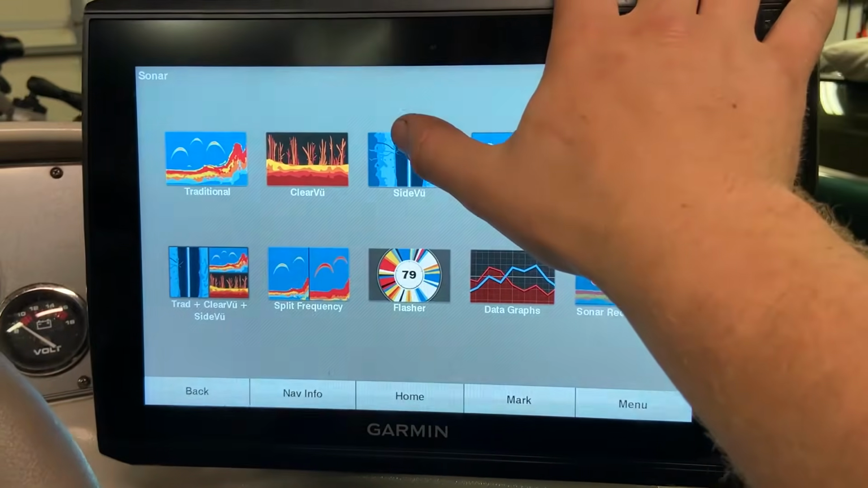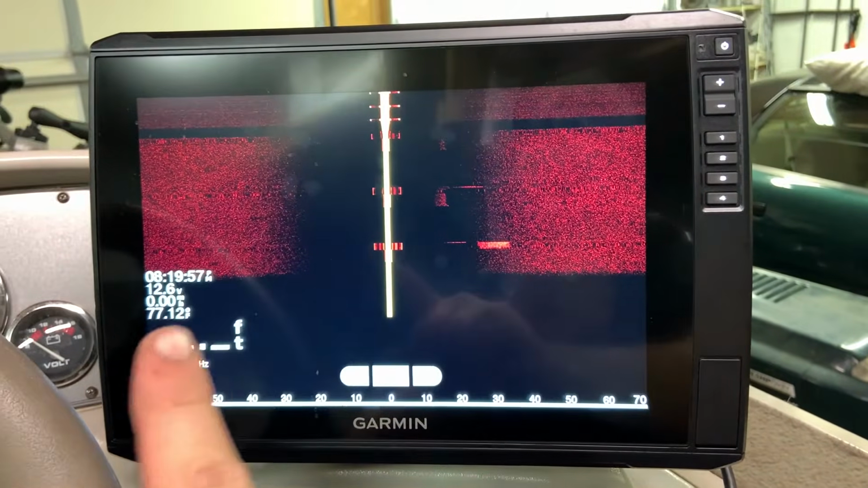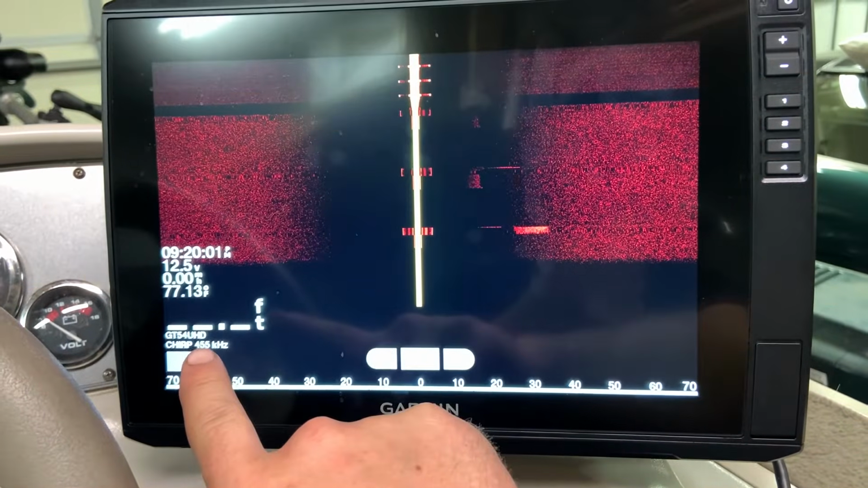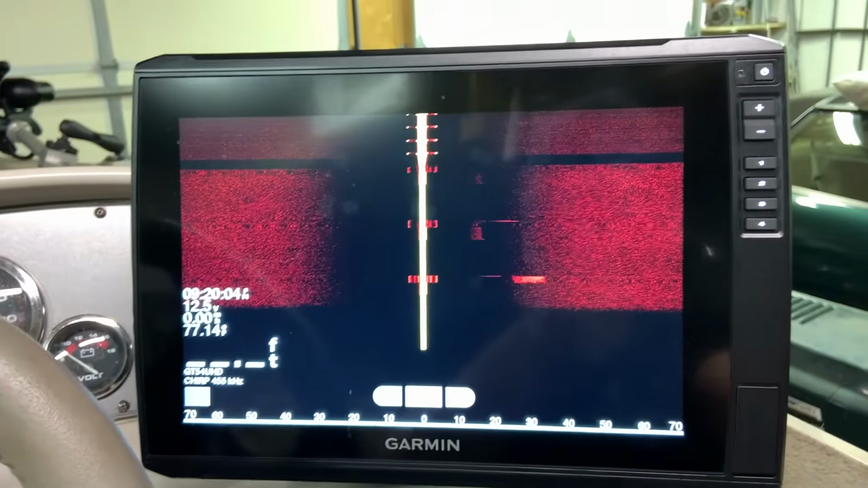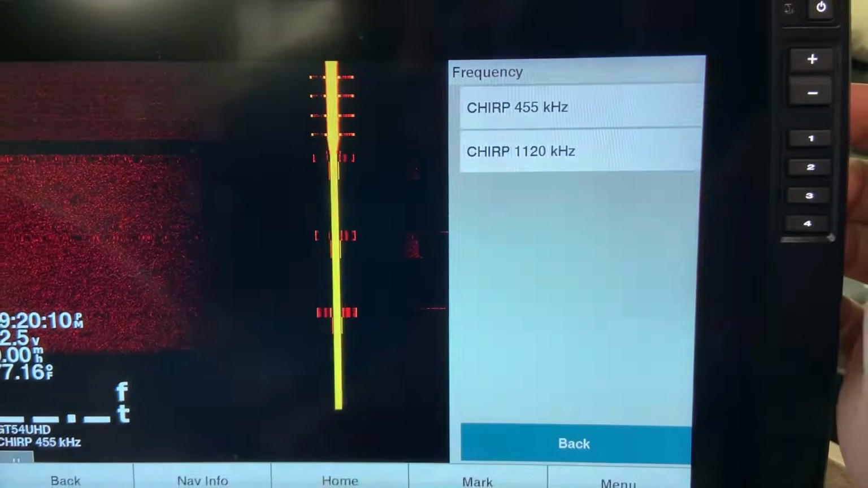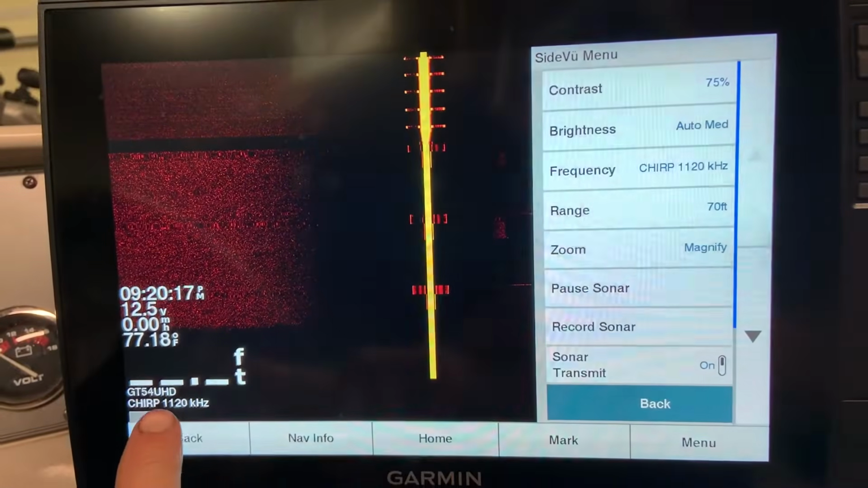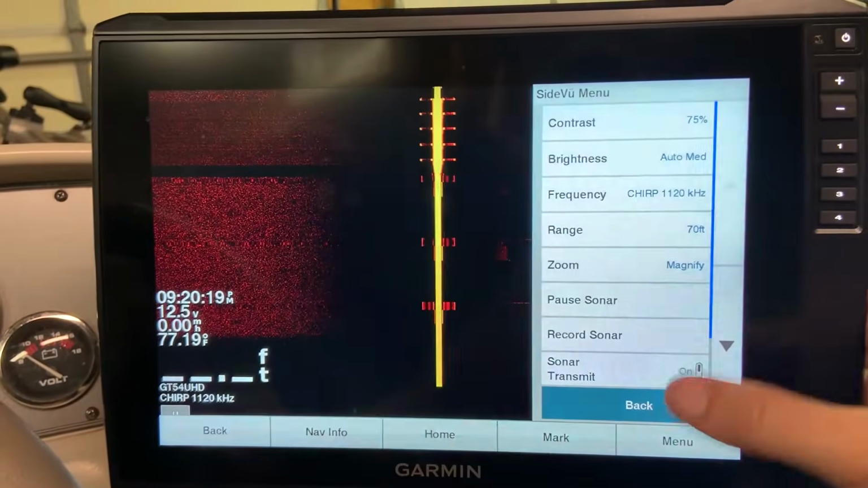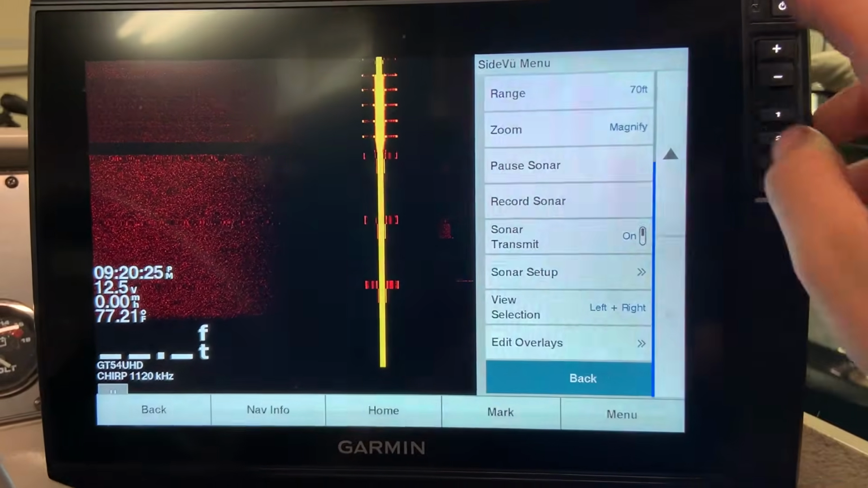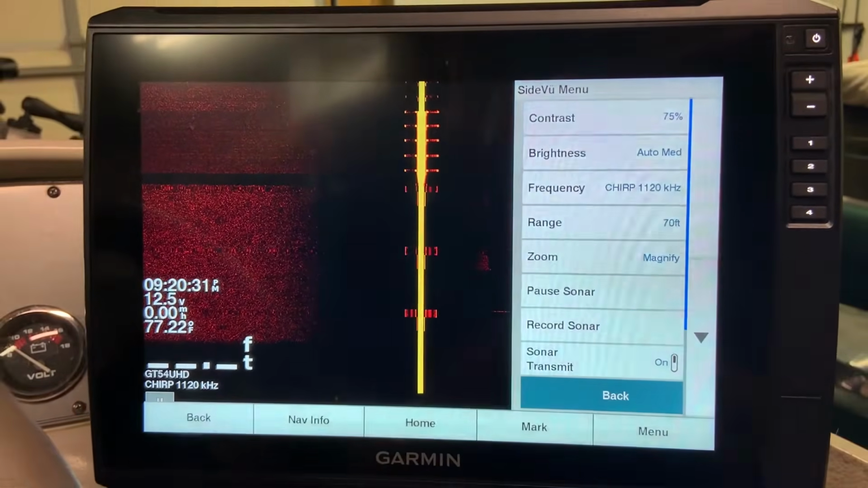Well, first thing, we're going to have to bring up side view, and we are not on simulated mode right now, but I wanted to show you the first and most important setting, and that is switching to 1120 kilohertz. And to do that, very simple, bring up your side imaging, hit your menu button, and then go to your frequency and hit 1120 kilohertz. It is that simple to get it switched over, and you can see I am reading 1120 kilohertz. But from here on out, we are going to switch over to simulator mode just to kind of show you a little bit on what these individual settings will do, and let's do that right now.